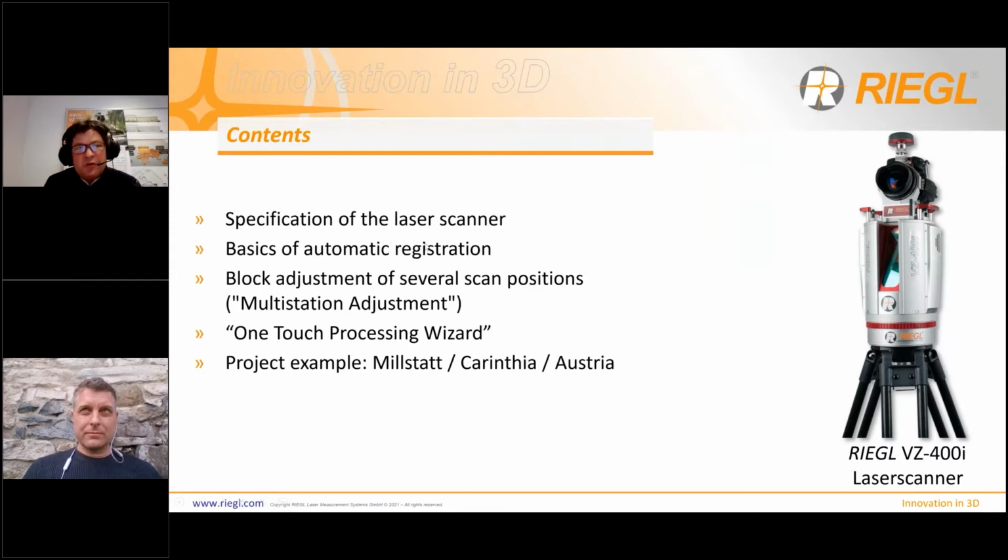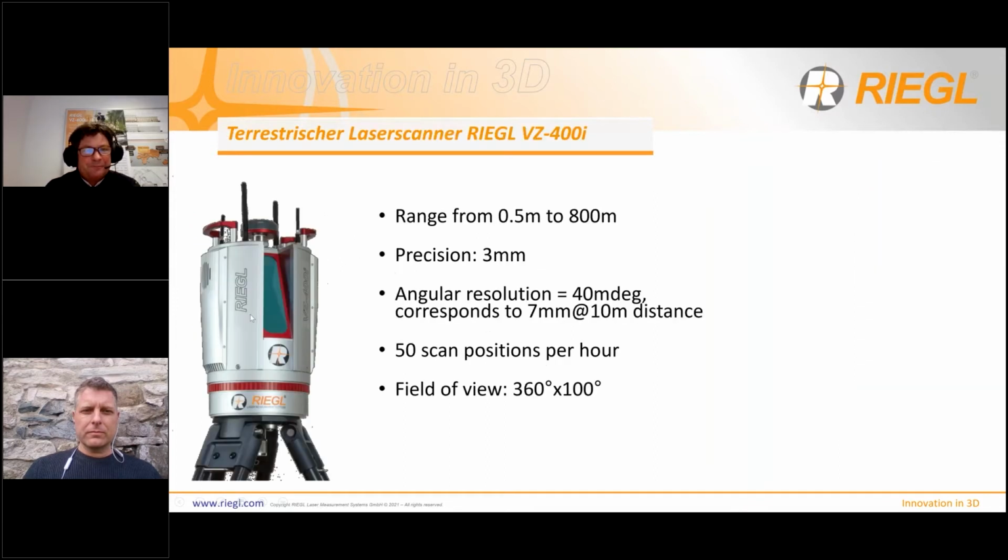After a very short specification of our laser scanner, the Riegl VZ-400i, I want to give you some basic information on the automatic registration, the block adjustment of many scan positions, we call it multi-station adjustment, and the new one-touch processing wizard. The project we show you is in Millstatt, in Carinthia, in Kärnten, in Austria.